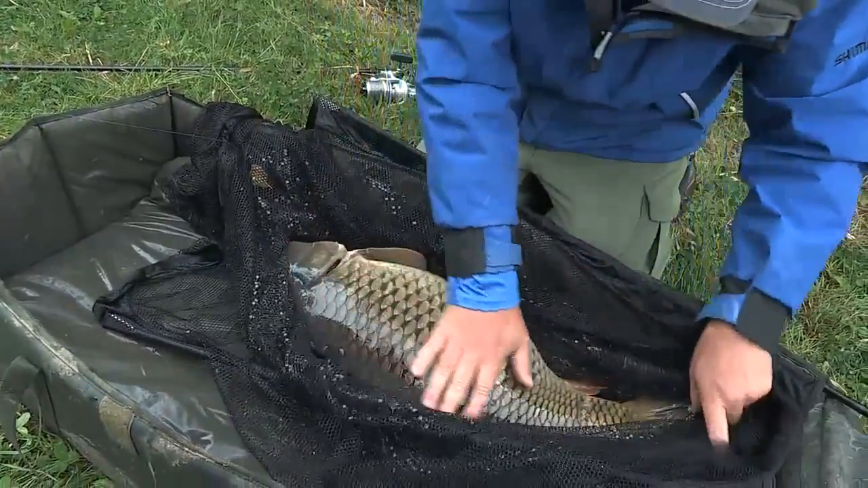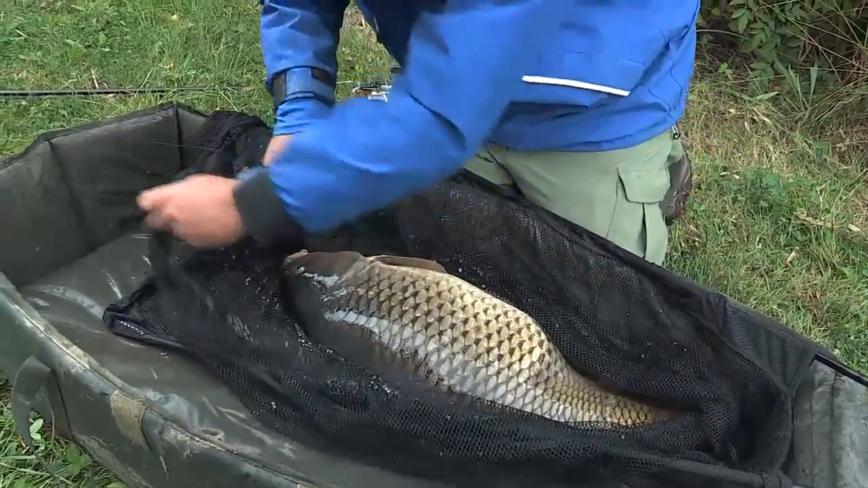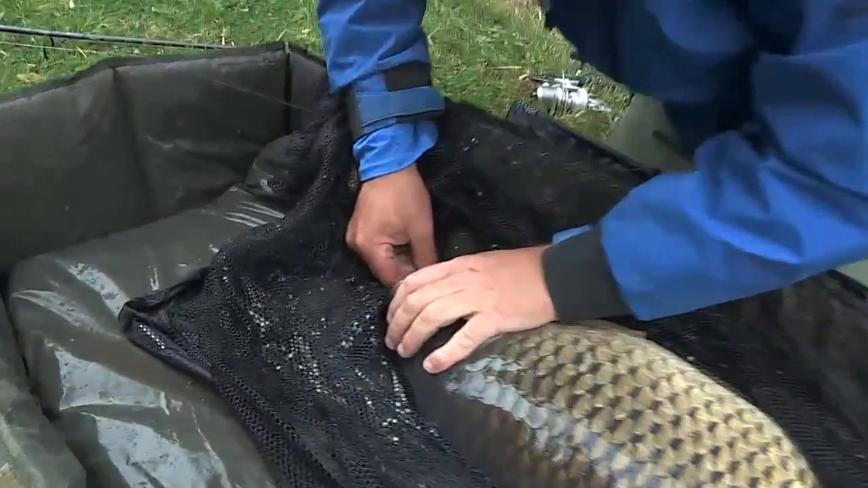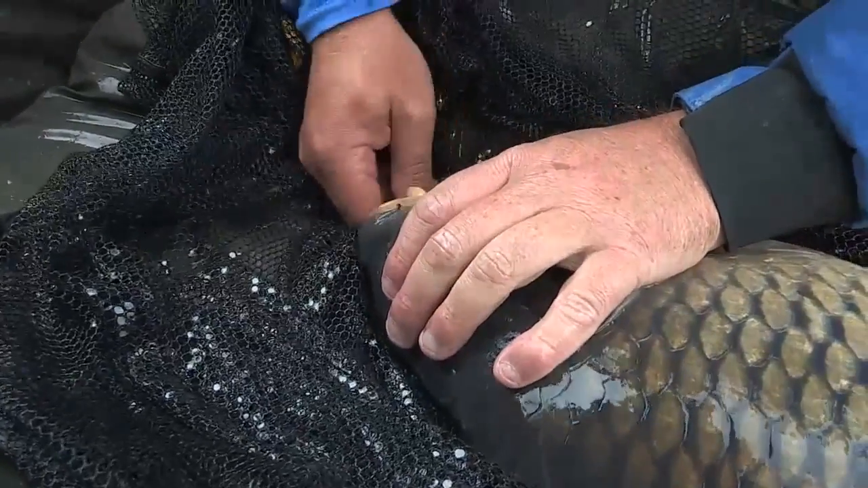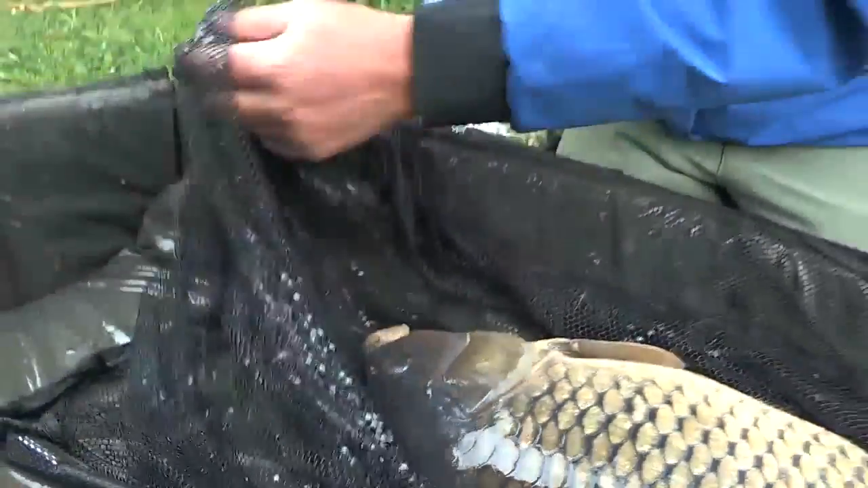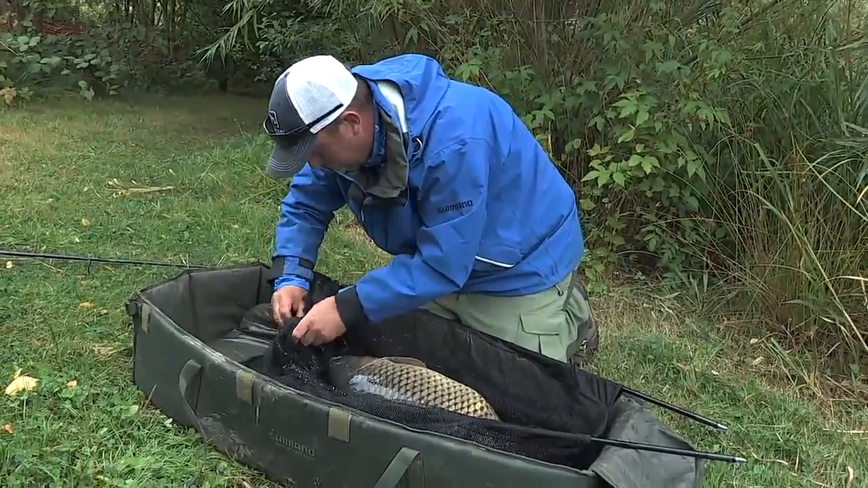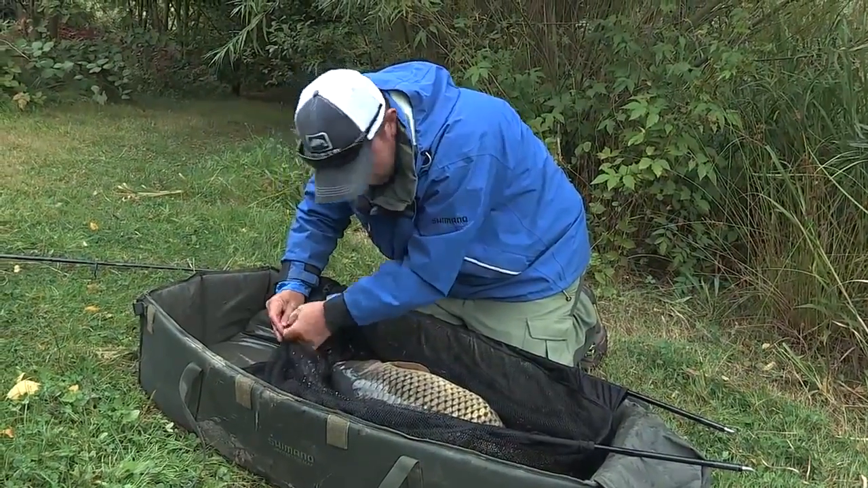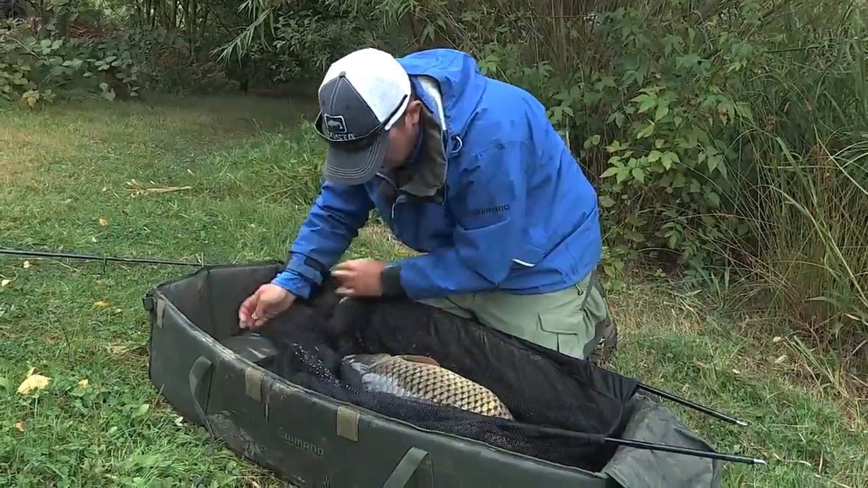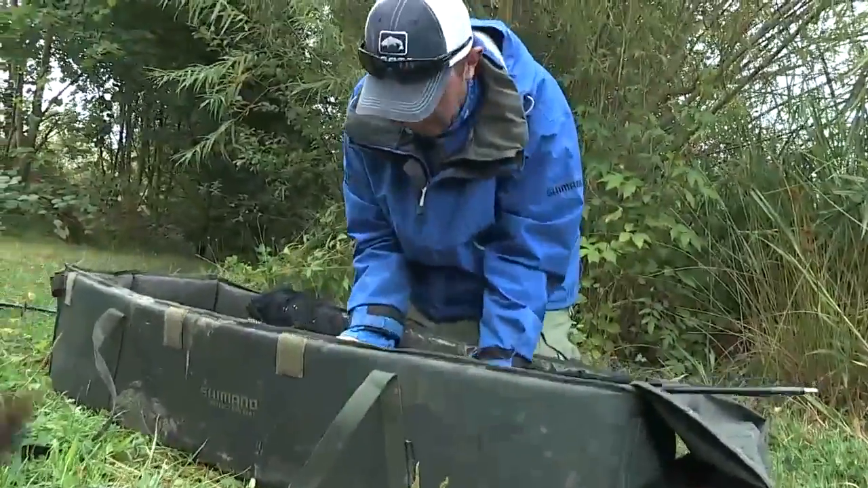Oh, mate, look at that. Got that little hooked on your little barbless hook. Straight out. Perfect. Let's get all that away. Little back lid. Caught on that. Don't want to see her out too long. What a beast. What a beautiful, beautiful fish.